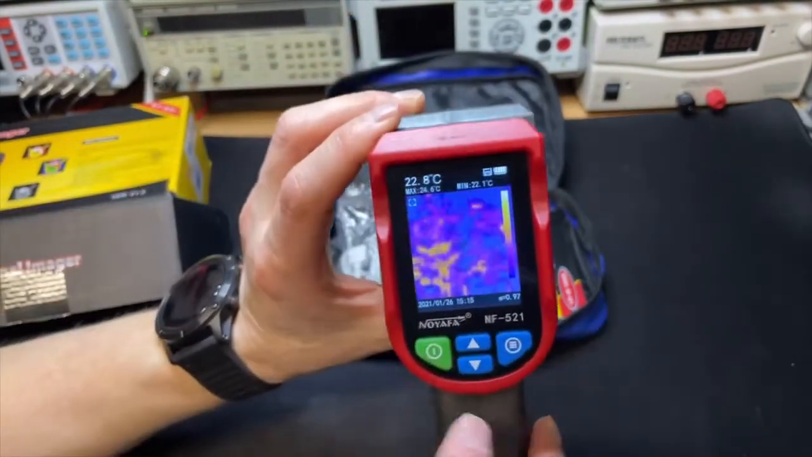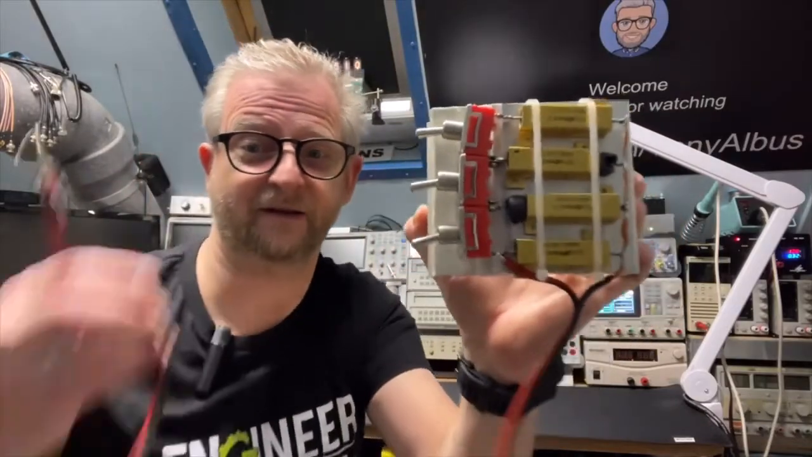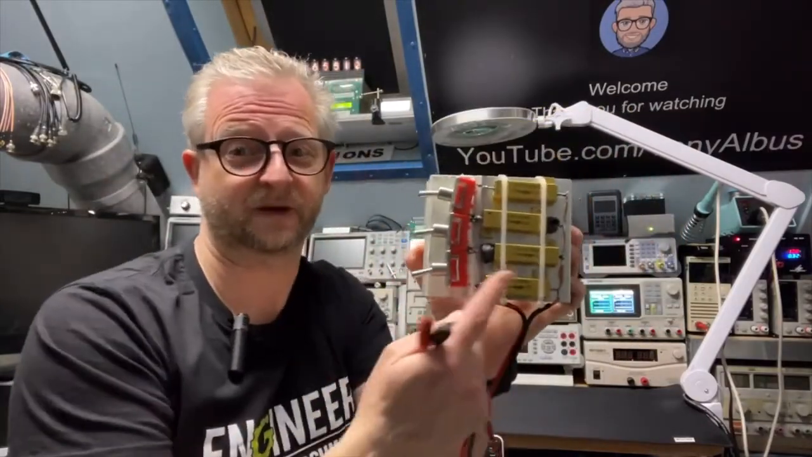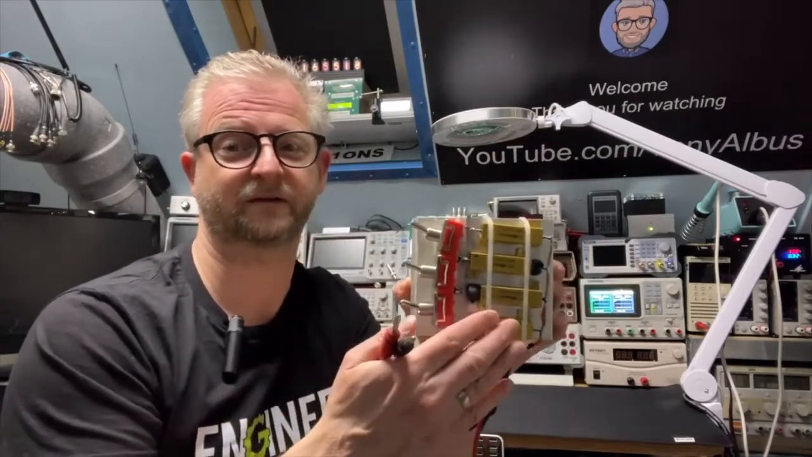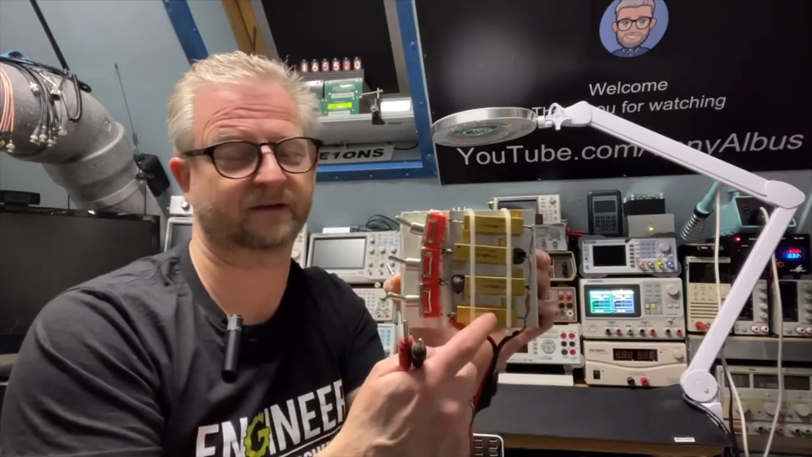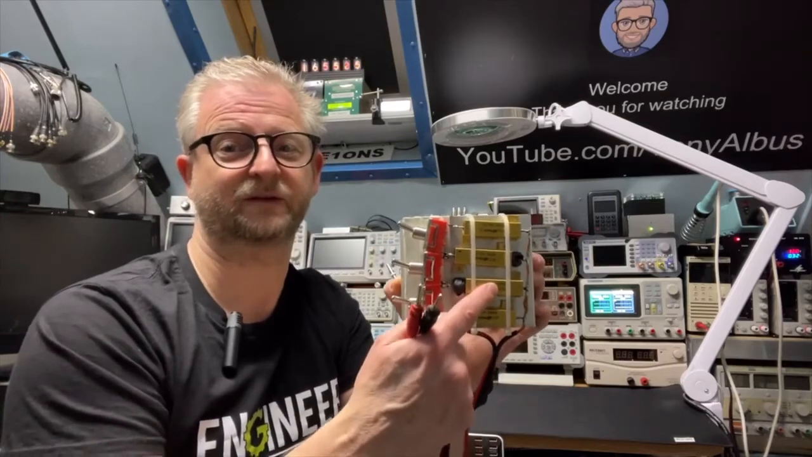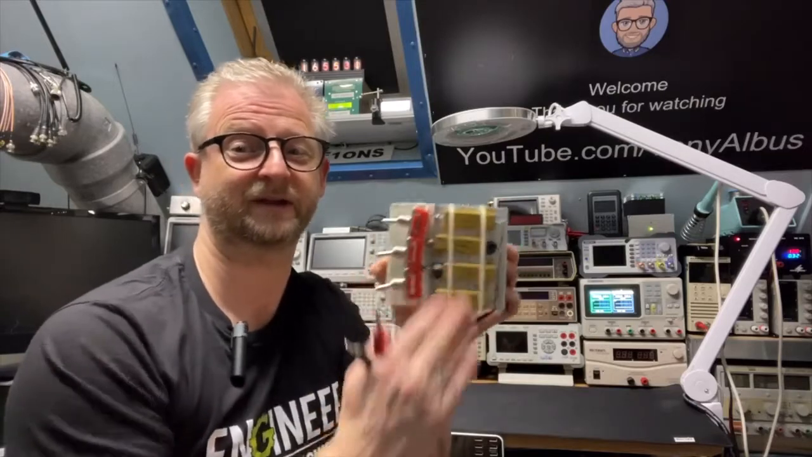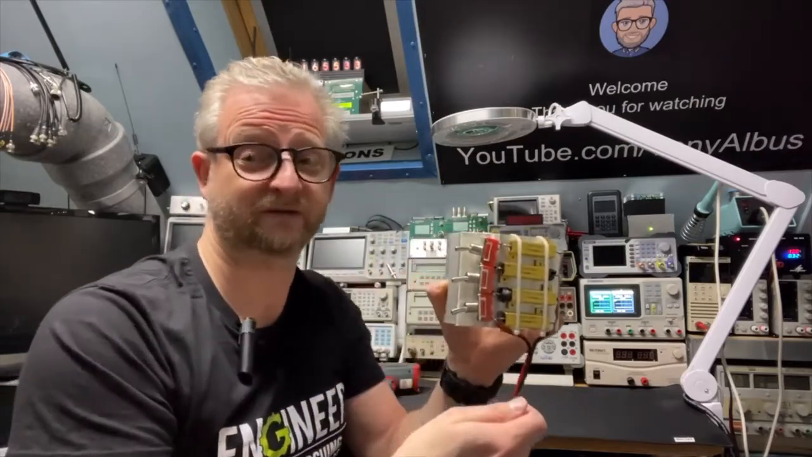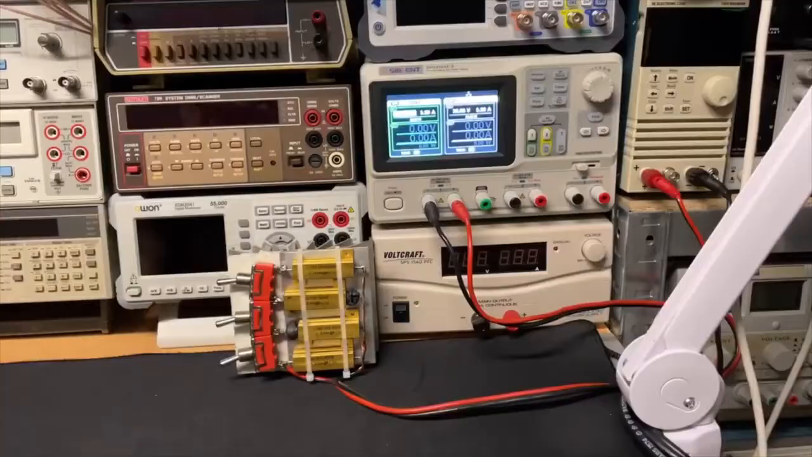Well, let's see in practice how that works. So I will make a little setup. I have here my resistor load, and now I have only one resistor. Now 2, 3, 4 to increase the load. In the first setting only this resistor will of course be hot, and then the 2 and then the 3, and if it's all up then they all are hot. So let's see if we can see that. We can go through all the modes with the little colors. So let's have a look.